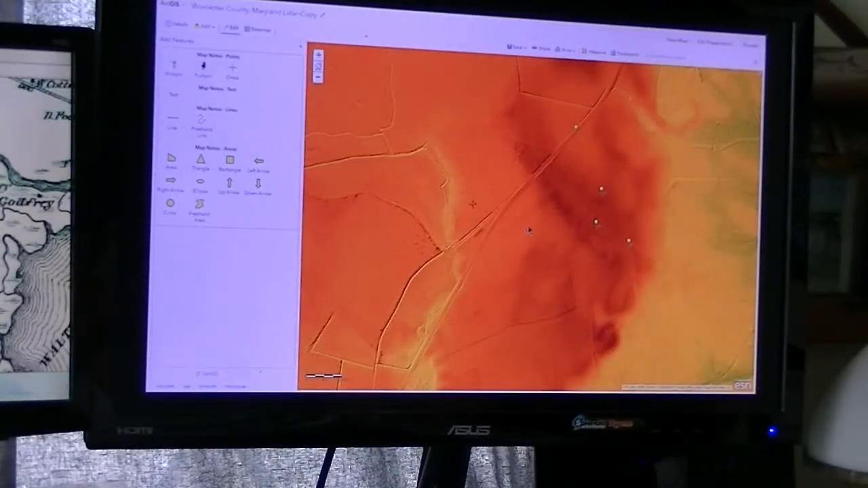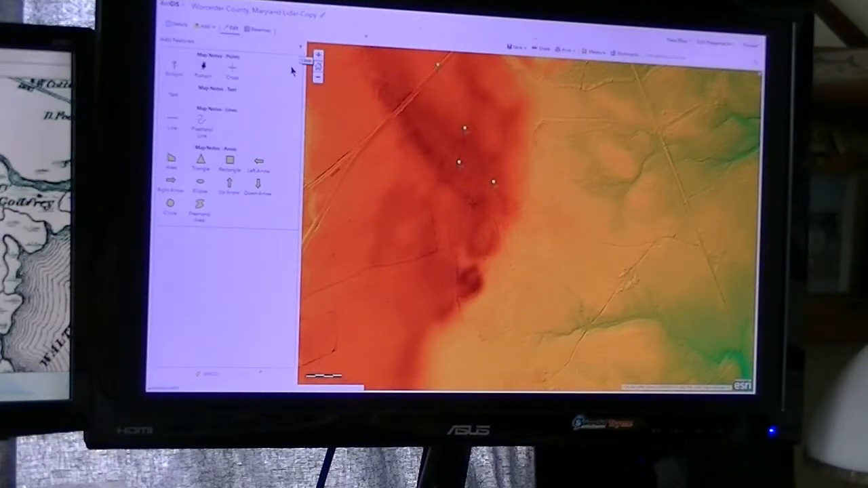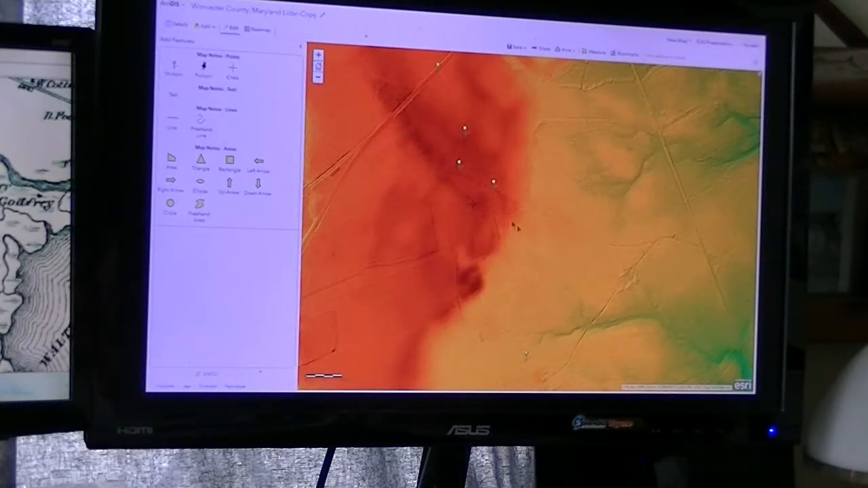So anyway, zooming out again, I'll put another stick pin down here. Alright, and we'll do our line.